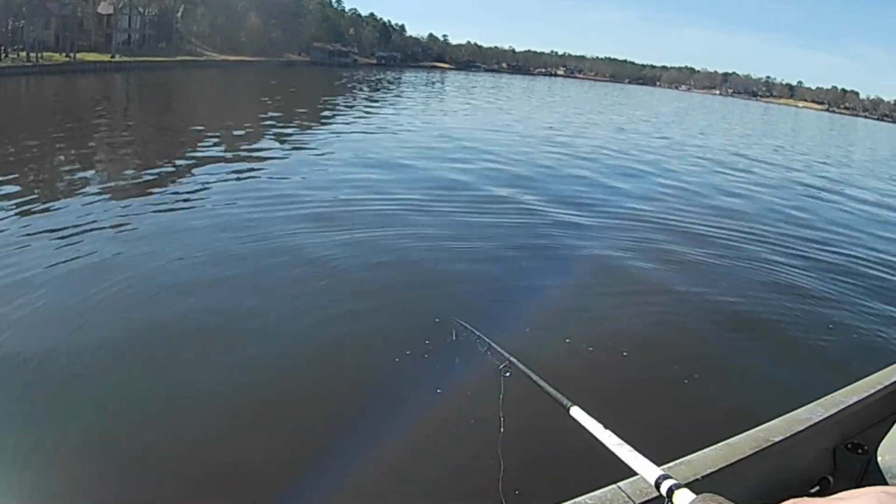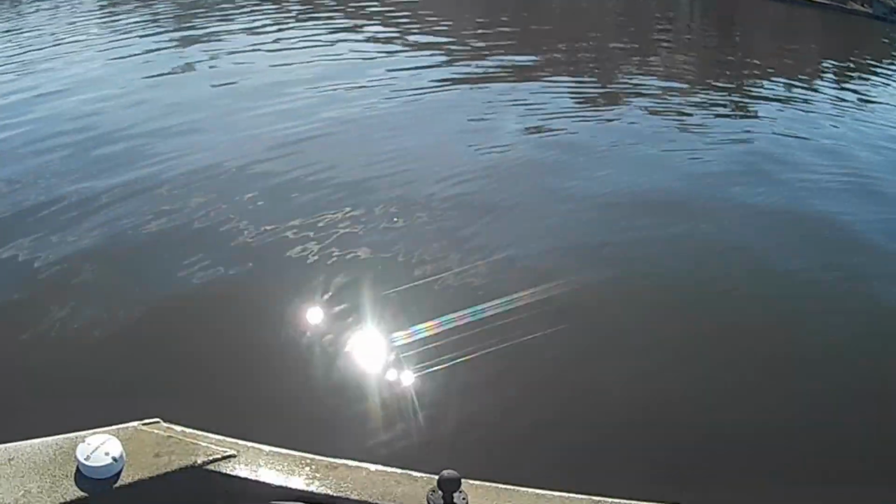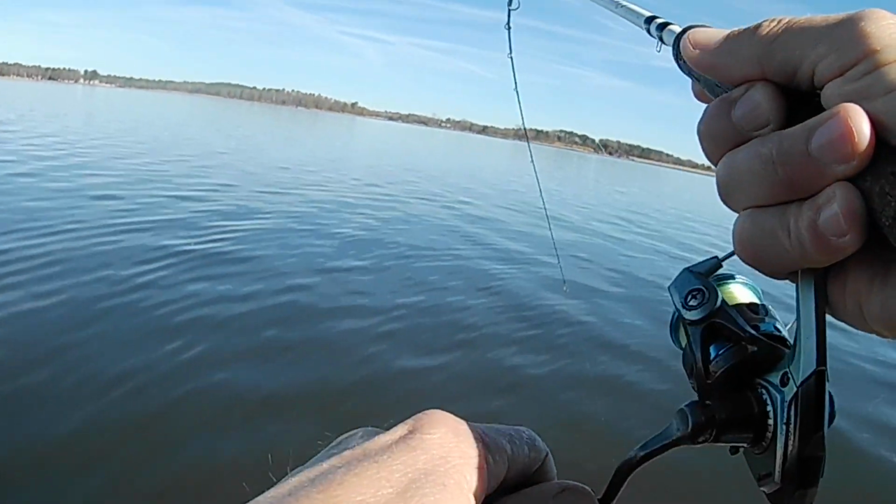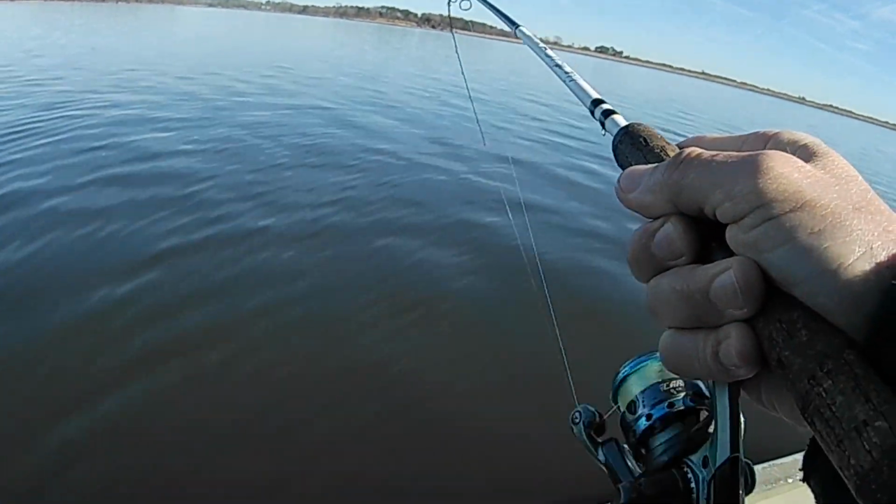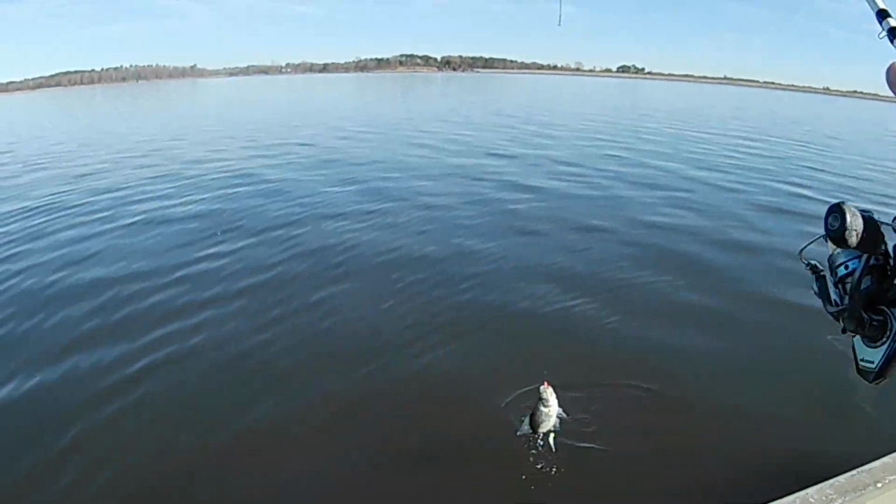I think here in a minute, just for giggles, I'm gonna go to another point and see if I can't find some on it. Oh, there he was. I got up a little shallower even than 22 feet and got one. Strong rascal. Old black crappie.